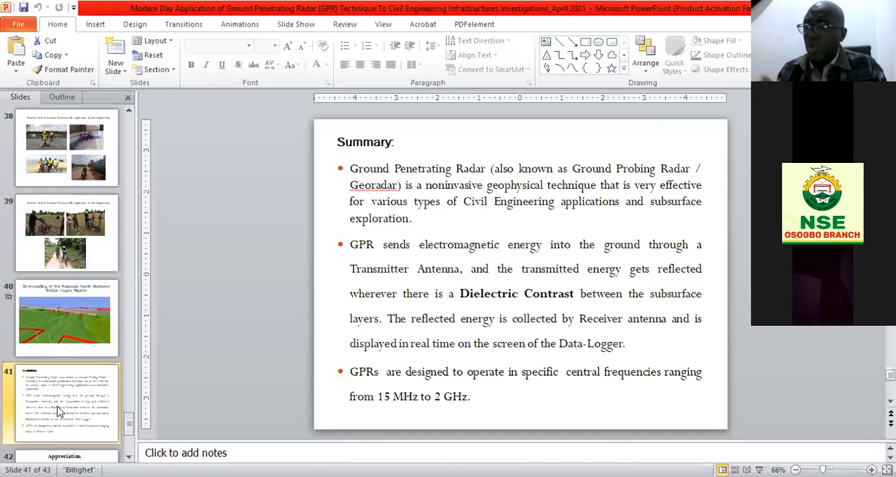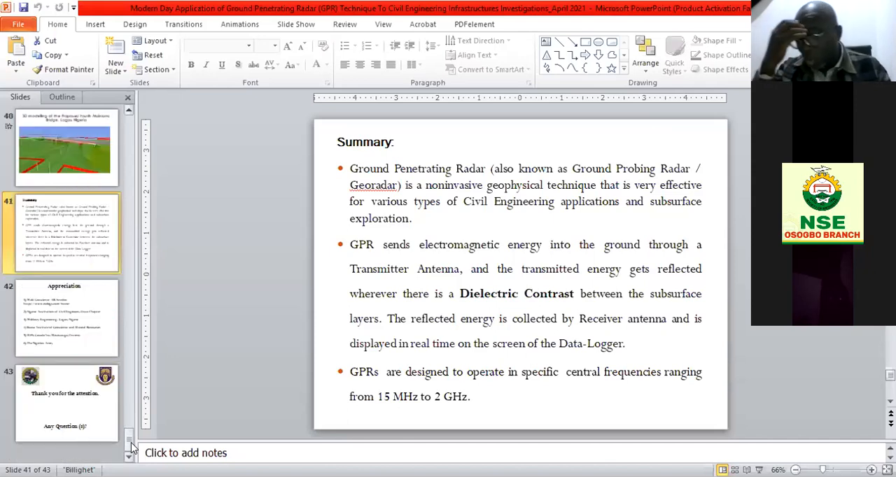So depending on what you want to do, you have to know the range of frequency that you'll be using, like the Mala GPR equipment, which is a dual frequency equipment that you can use simultaneously. You can use those two frequencies to scan a particular environment.